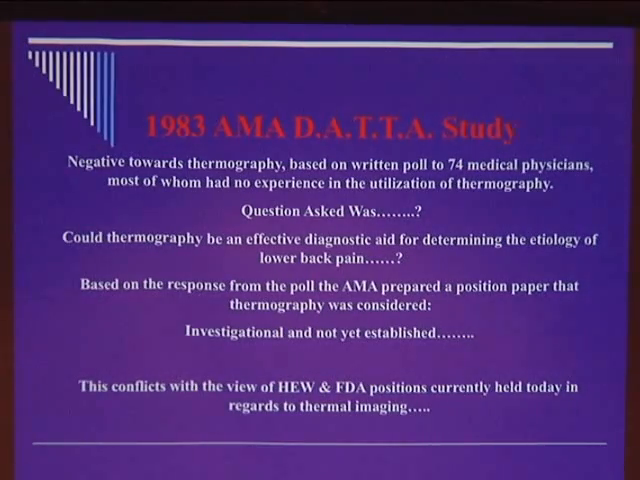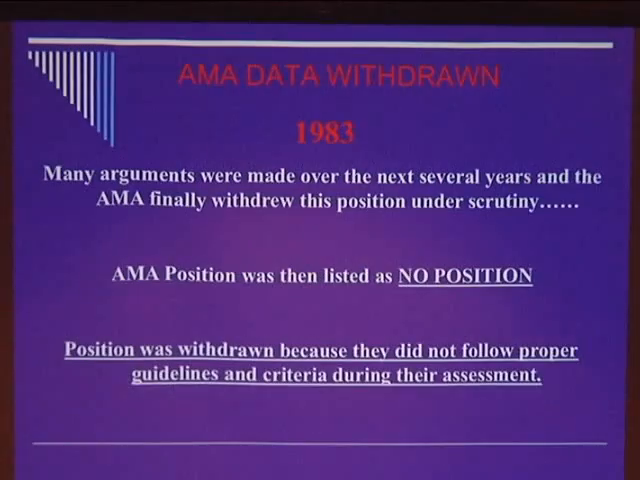You have to have a technician who knows what he or she's doing. You have to have a great number of quality controls. They had none. And so the government issued a paper that says, we're withdrawing our position because we did this study and it doesn't work. Well, a bunch of us in thermography wrote a lot of letters, and in 1983, they withdrew their position.